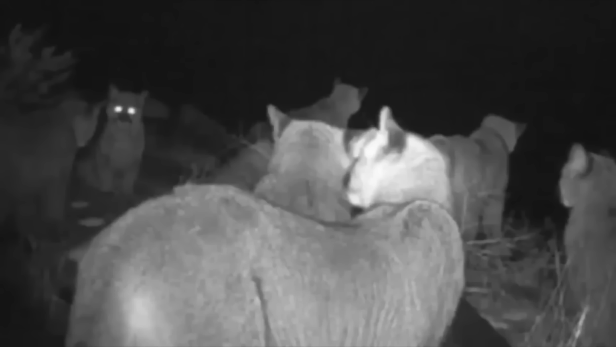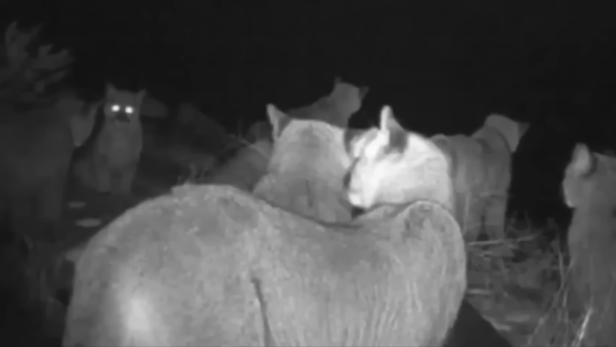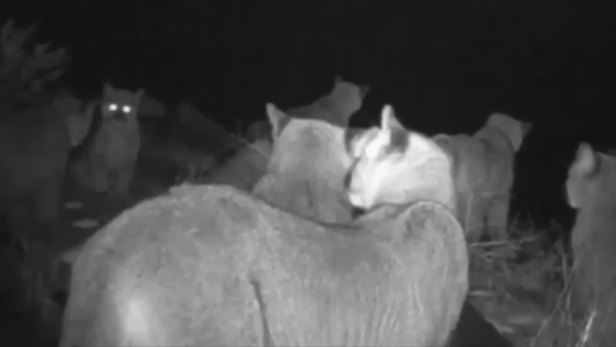The hunter had probably set up the trail camera to scout out any potential deer activity on his property, or just for target practice. Great footage for us to look at, but the lion left empty-handed that night. Also, does anyone have any idea what that is hanging over the deer's head?